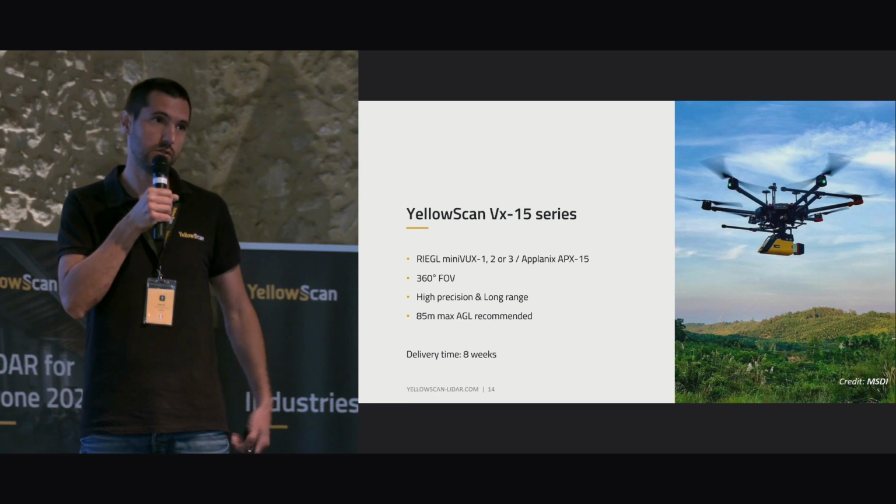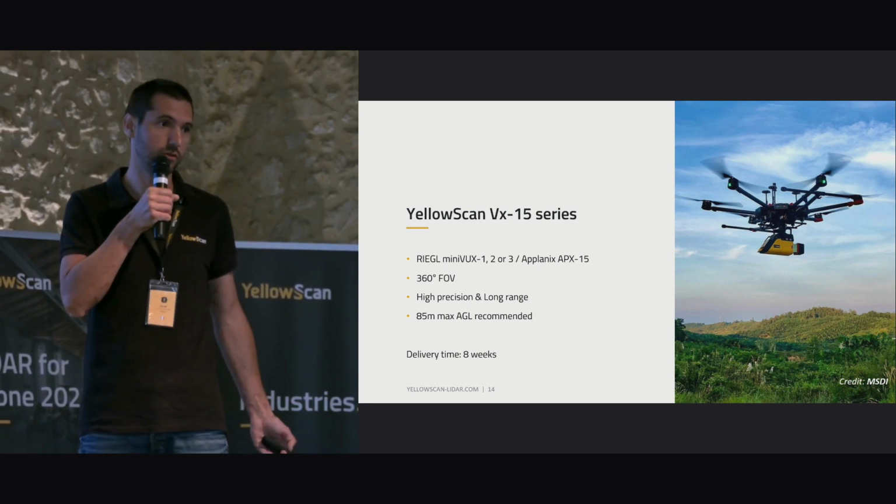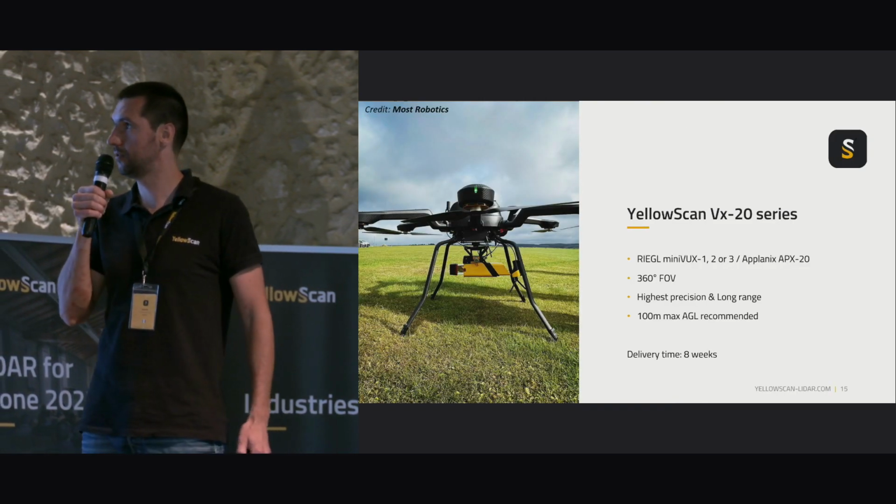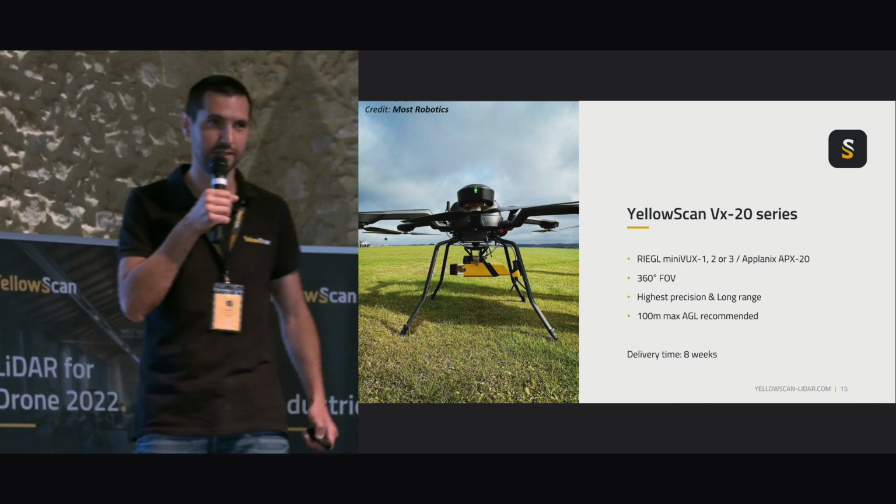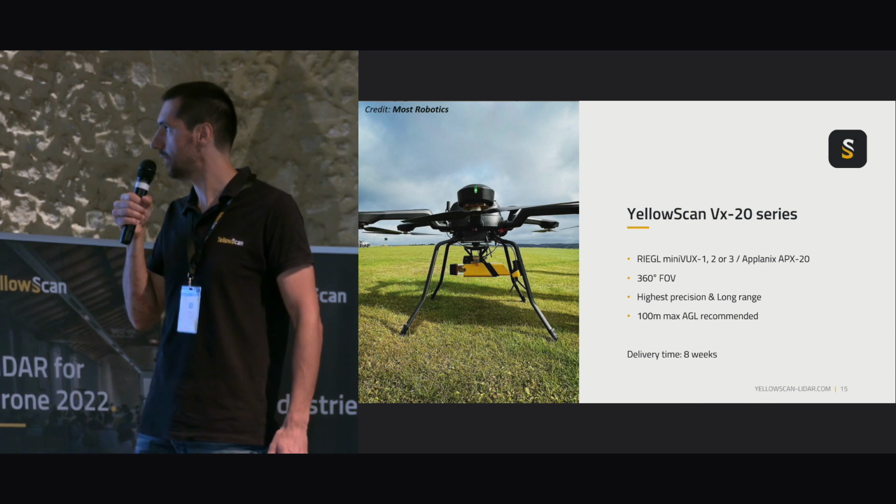High precision, designed for surveyors, for all the construction work. This is the solution we advise. Okay, the more we are going high-end. Credit to Most Robotics for this nice photo. So this is a VX20 and an Asco Nova.